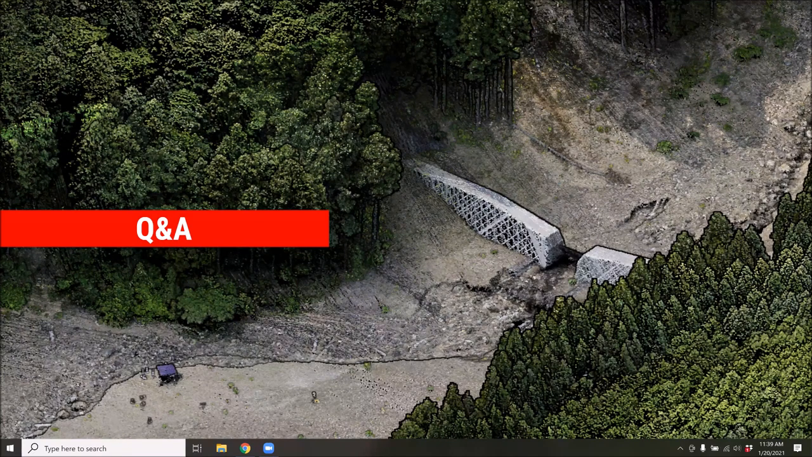LiDARMill is really made for the aerial mapping application. We definitely can process trajectories, and we can also process LiDAR, but the strip adjustment and those algorithms are really tailored towards aerial acquisition. So it's not like it doesn't work, but we don't really support it.